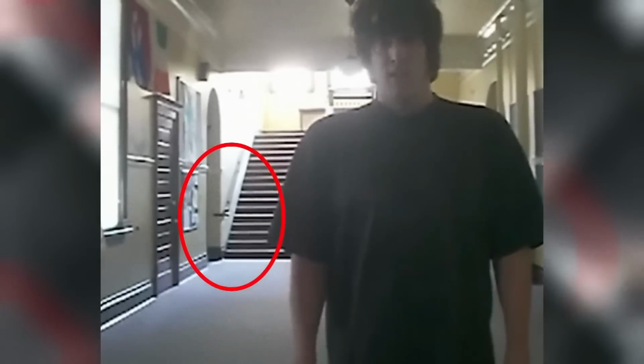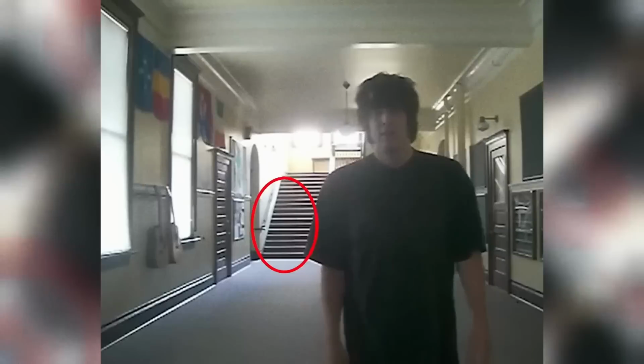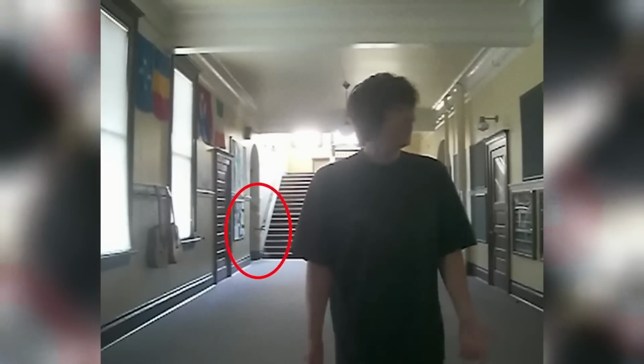Much later, while reviewing the footage from that day, Mark came across something that sent chills down his spine. This is what the camera captured. Did you catch that? If you look closely, there's a faint, ghostly figure of a woman in a long white dress, barely visible as she walks in front of the staircase. But as she goes through the threshold, the figure becomes much clearer, only to vanish moments later.